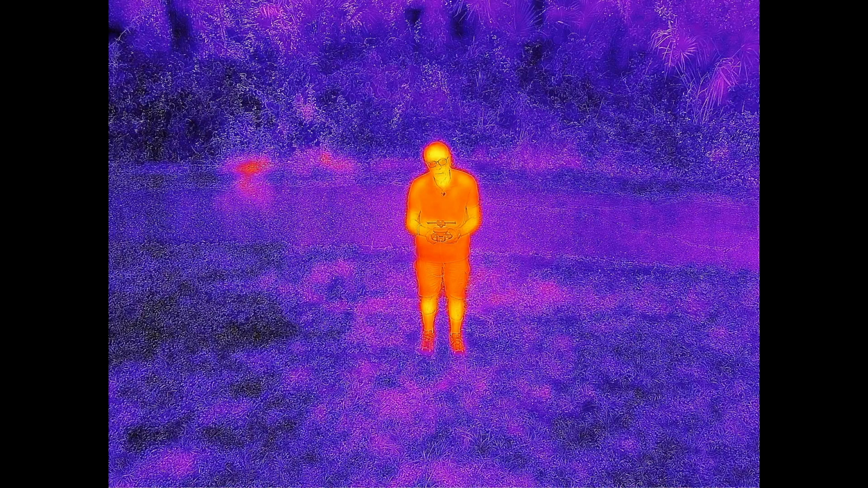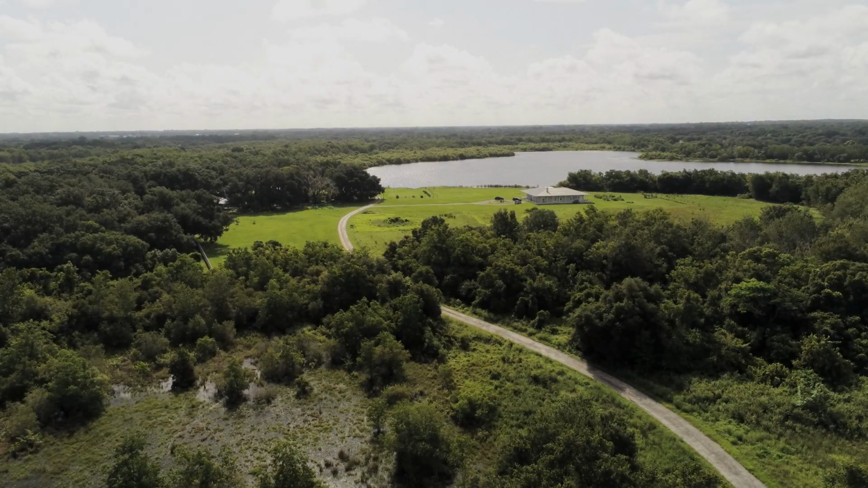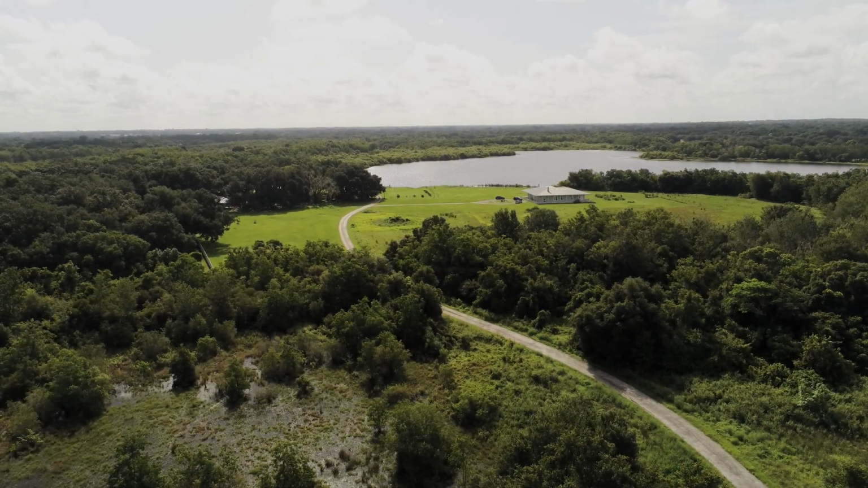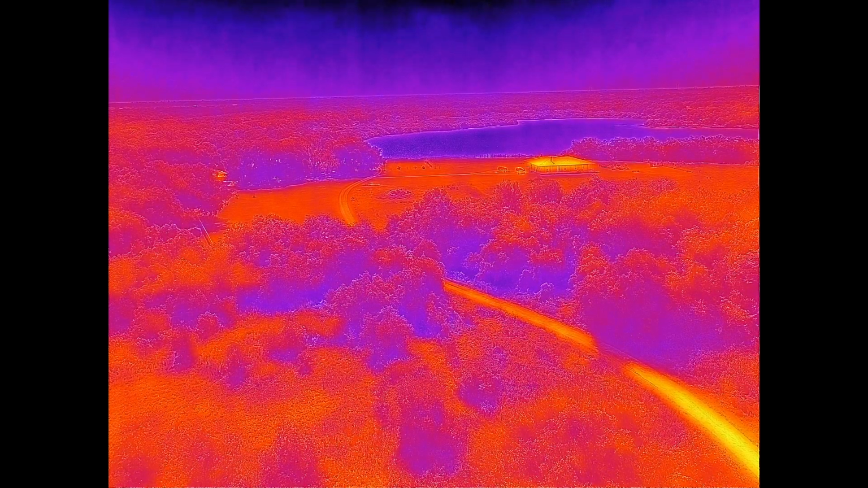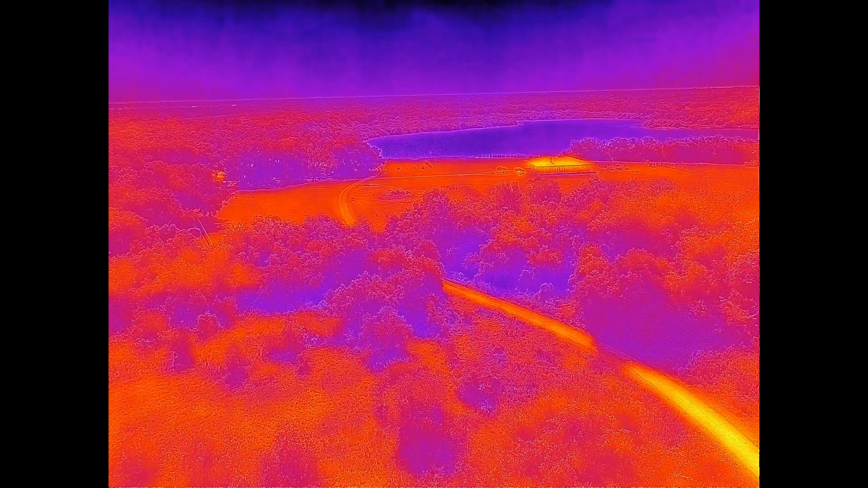Also, in Parrot's FreeFlight 6 software, there's an analysis tab where you can click on that and get more information about these videos or photos that you're taking. Now here's another one, a little higher up, looking across the landscape, and you can see the big lake in the distance, and it's much cooler than the ground around it. So I know you can get the specs a lot of other different places, so rather than rattle those off to you again, let's talk about the pros and cons of using this drone.